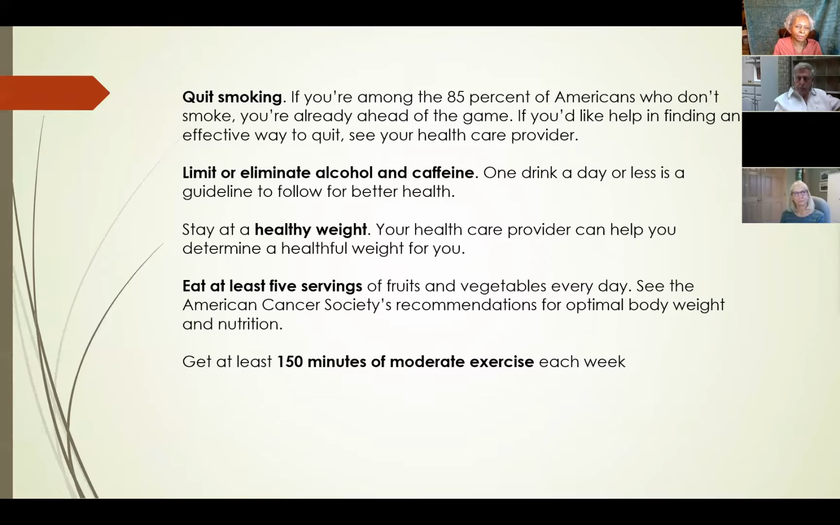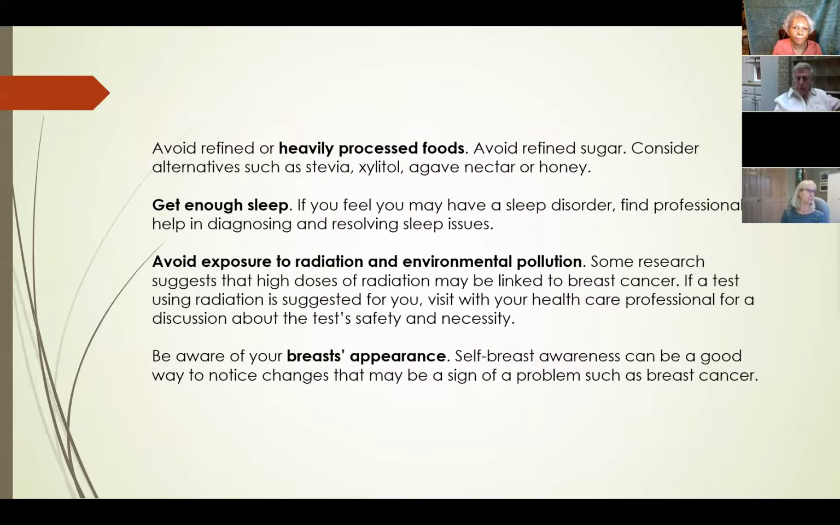And I know with breast cancer and with the lymphatic system, exercising doesn't have to be just really exercising. It's just movement. It's maybe doing a slow walk and it's moving your arms. That moves your lymphatic fluid. You want to avoid heavily processed foods, and you also want to make sure that you're getting enough sleep. A lot of women, when they start having breast problems, their sleep is broken and they wake up in the middle of the night. So if you're waking up, you want to find a healthcare professional. Maybe they can help you to get back on track.